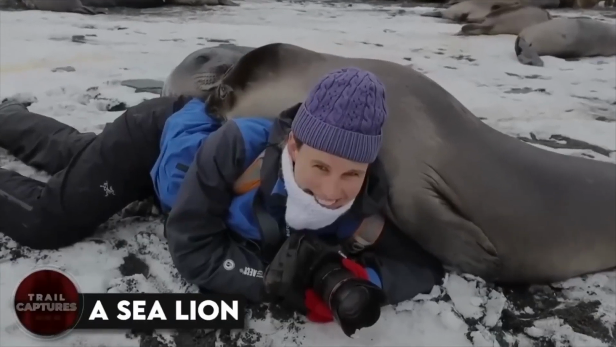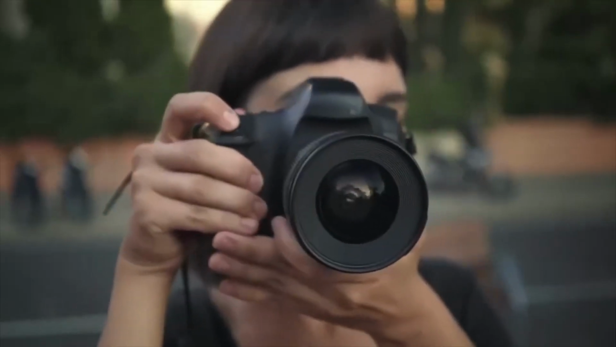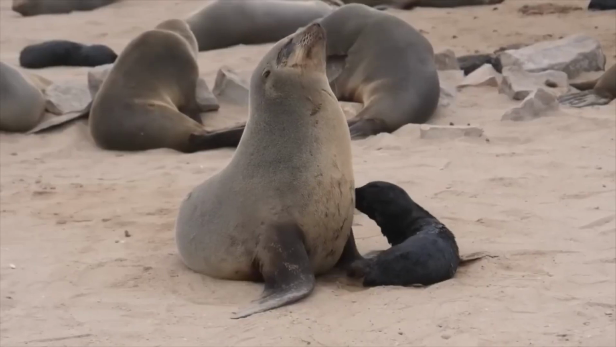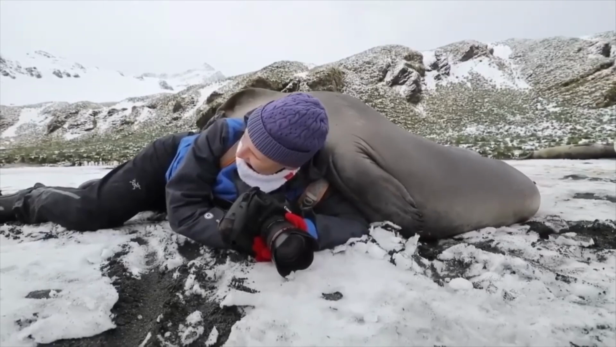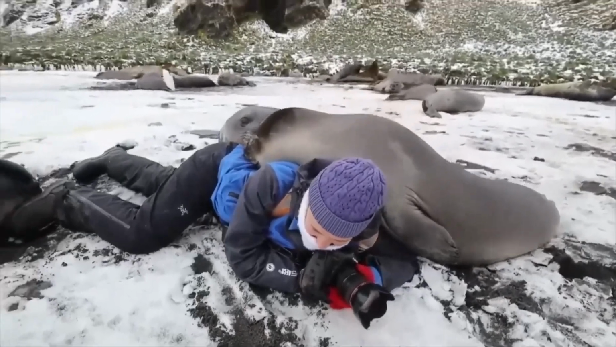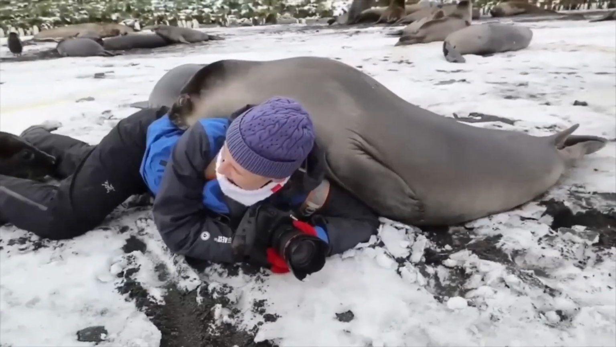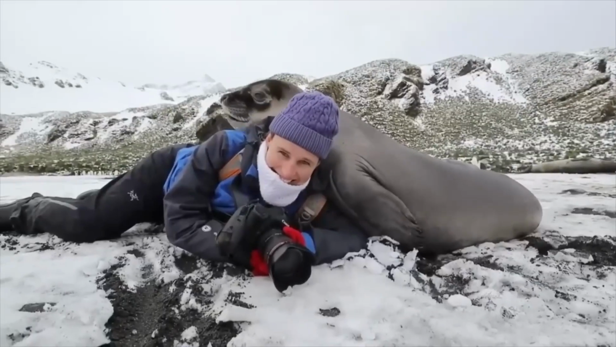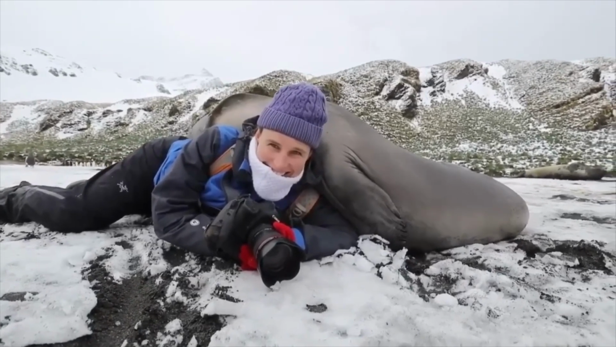A sea lion. So this photographer thought she'd get some cool shots of these seals up close by laying low on the ground. But one of the seals spotted her and decided to check out what's going on. Next thing you know, this huge baby elephant seal is flopping over to investigate. And before she knows it, she's getting squished. Apparently, the seal weighed over 100 kilograms. But the best part is, she and her husband couldn't stop laughing even though she was flattened like a pancake.